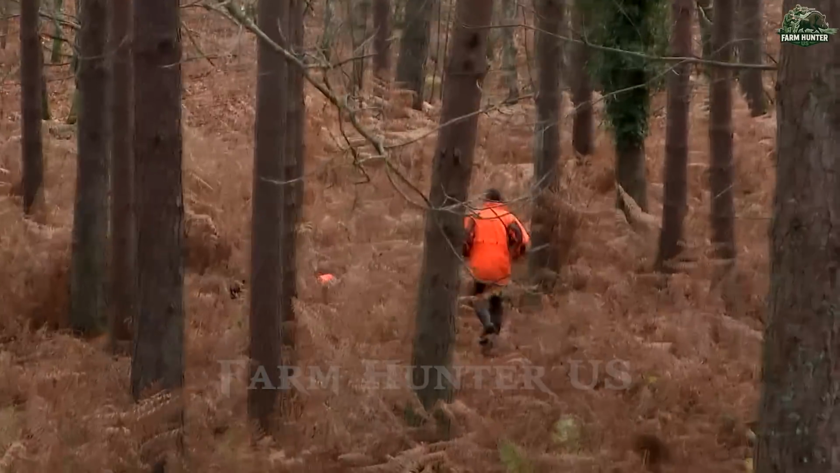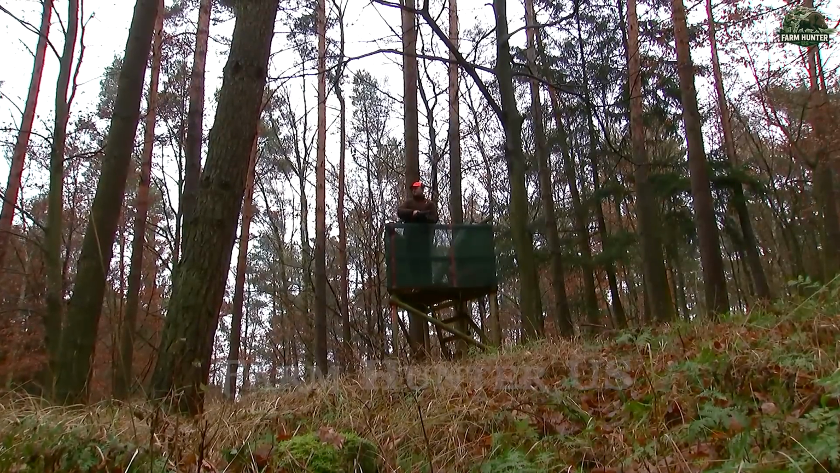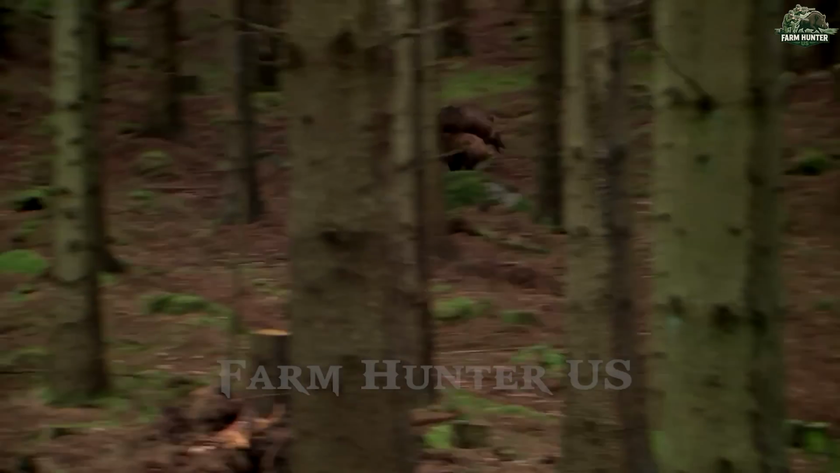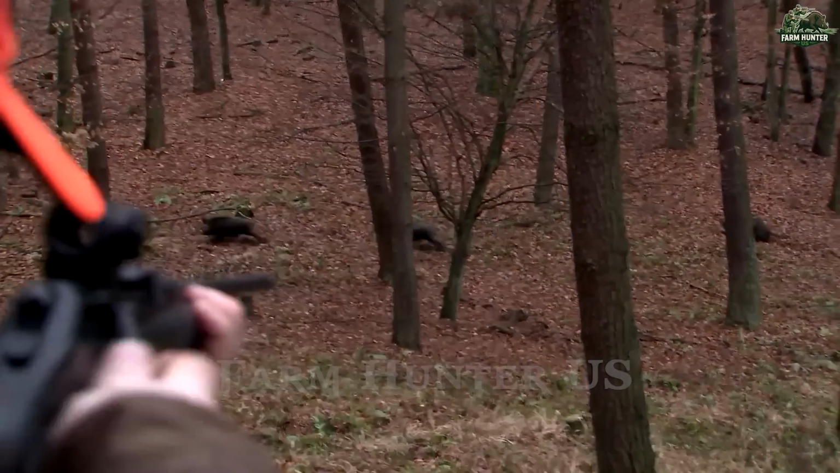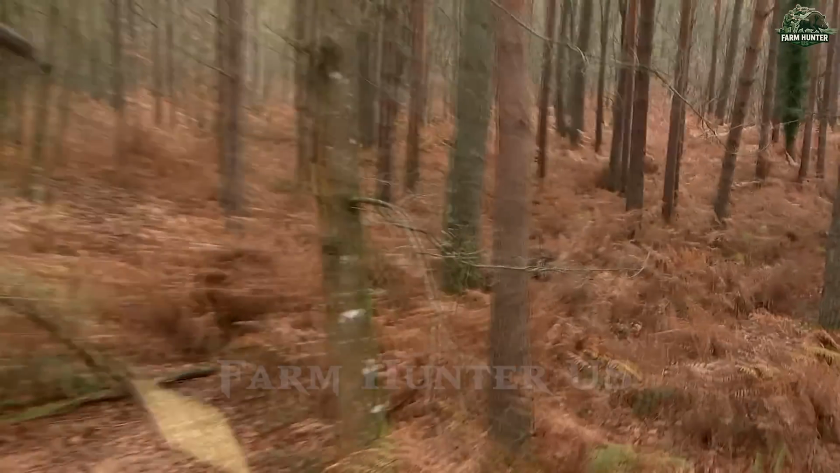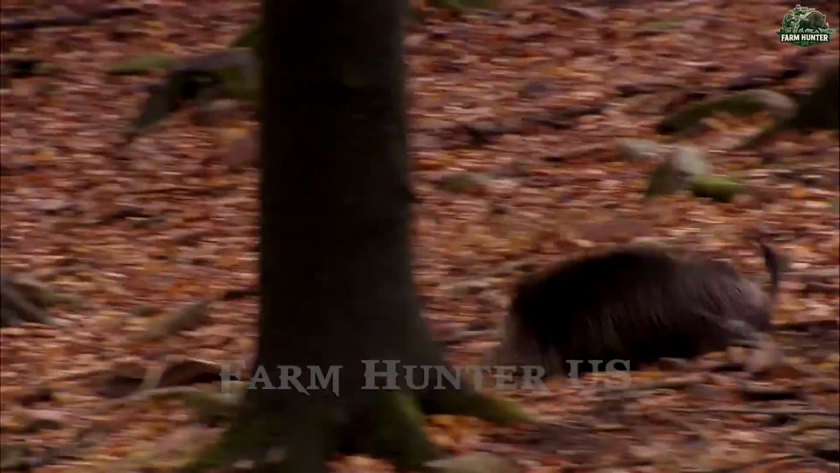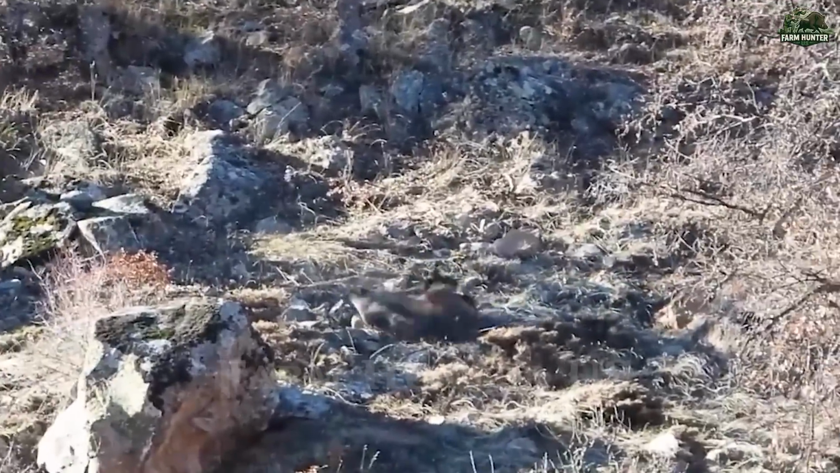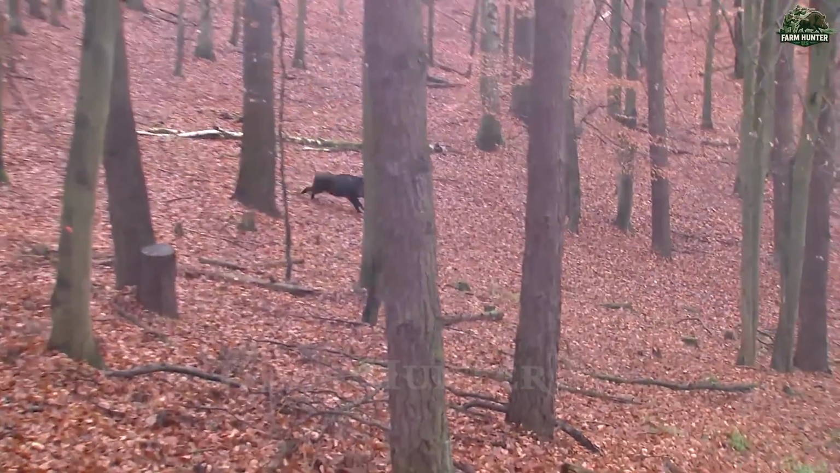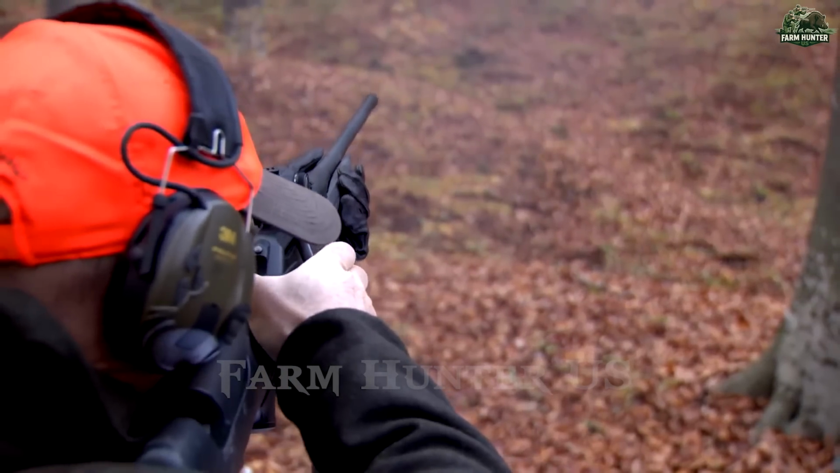We followed the fresh tracks up the ridge, determined to intercept the herd again. Our persistence paid off. As gunshots echoed once more across the hills, the boars scattered. Anticipating their movements, we quickly fanned out, each of us taking a position along their likely path of escape. When they broke cover again, we were ready. One by one, the boars that crossed our sights were brought down swiftly.